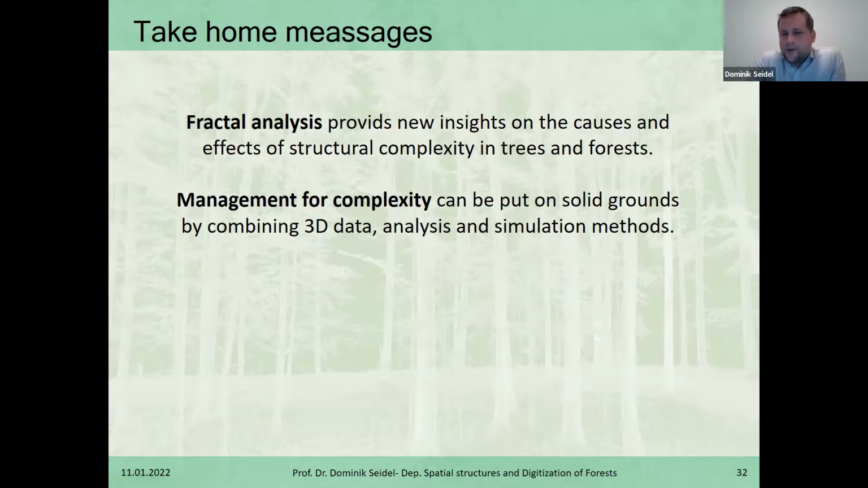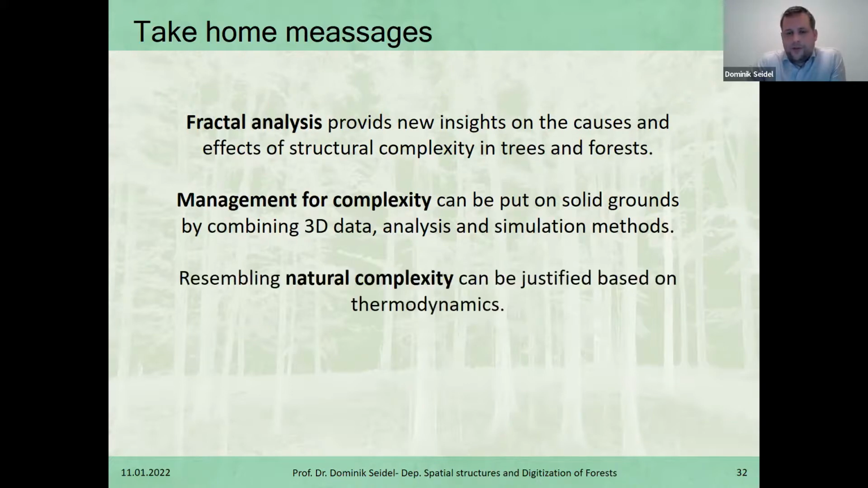We can now put it on solid grounds, because we know from these 3D data that there is a way to maximize it. We can run analysis and run simulations in order to provide a pathway how to maximize the complexity of a given stand, or to minimize the loss in complexity during harvesting and silvicultural approaches.